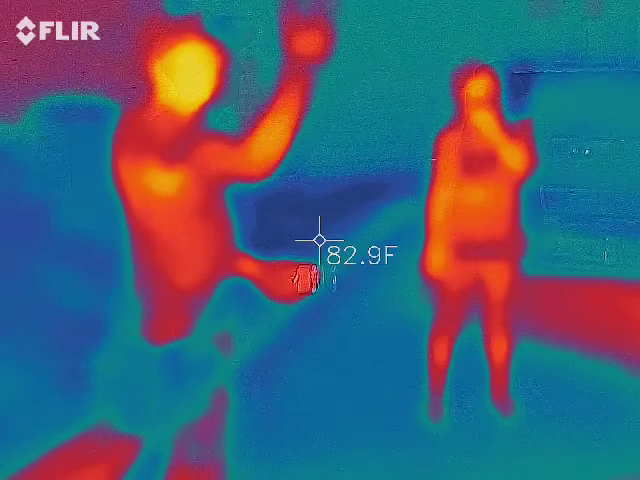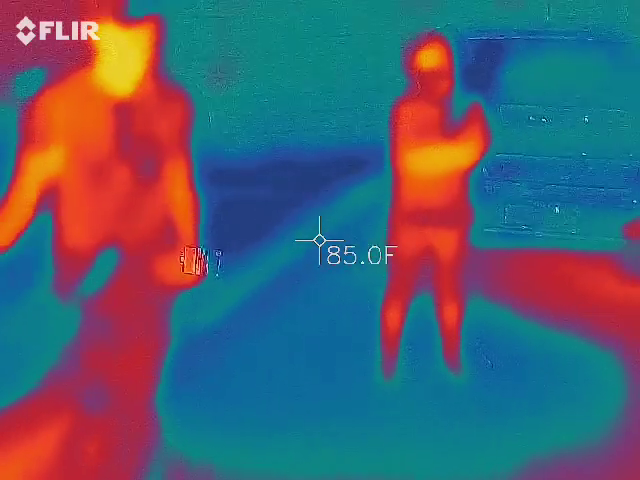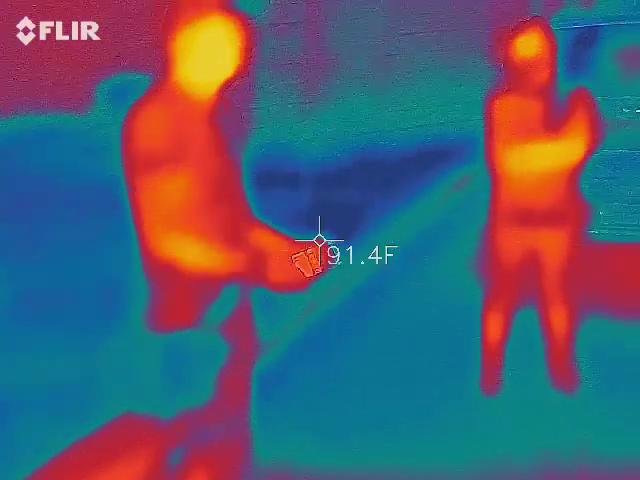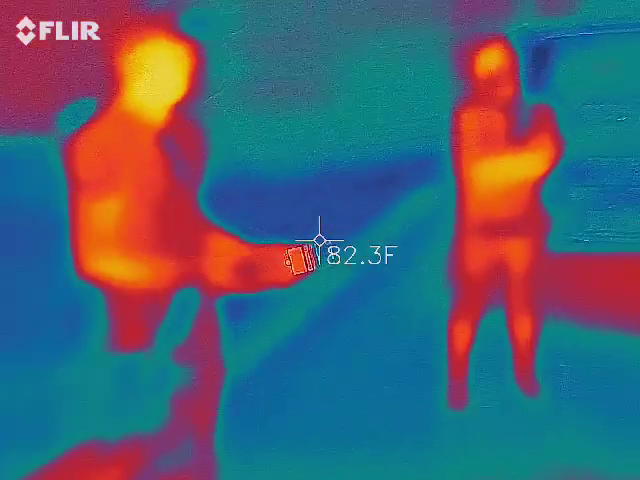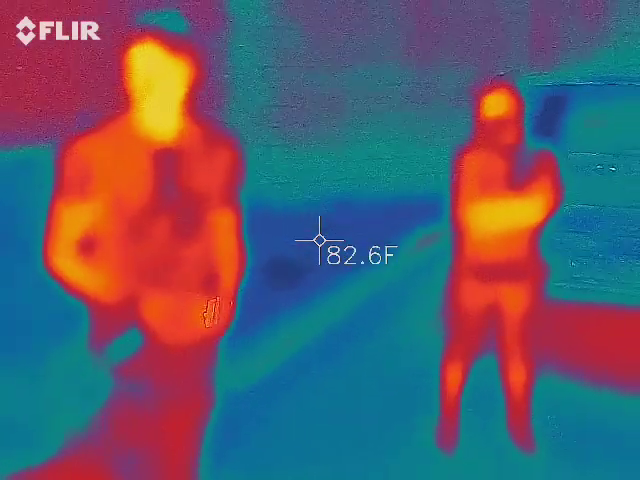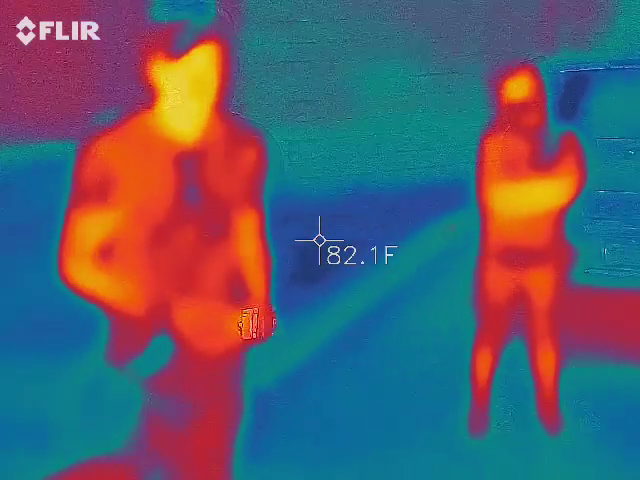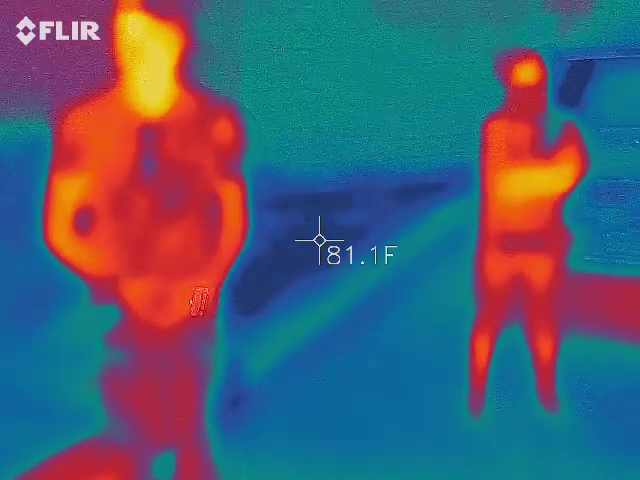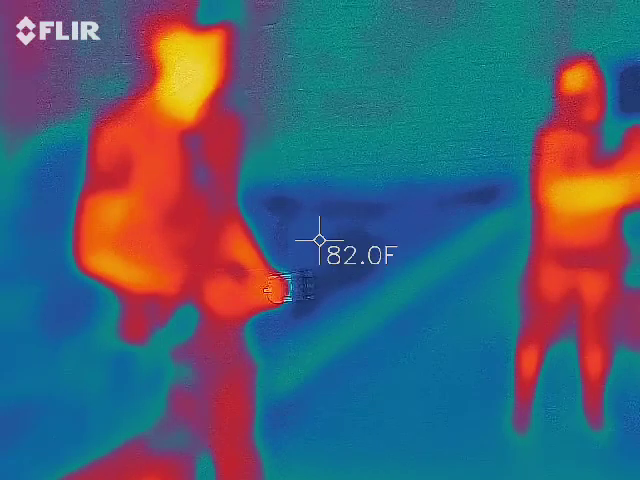If he shoots a laser in there, it's probably going to spook and scare them because they're going to see the light coming through. That's an open, there's no glass there. So it's going straight up to the roof and they're going to see it and they kick every time. Okay. Definitely aiming down. You really don't want to go more than 5 feet in front of you. Just stay off that building altogether.